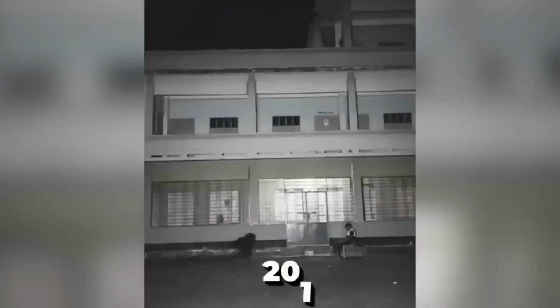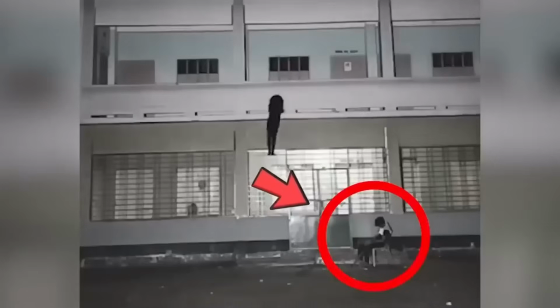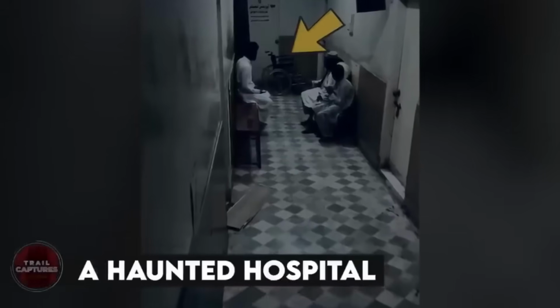A thief. This clip was recorded in 2018 and was posted on the internet with a caption saying, "Ghost caught on camera." However, if you look closely, it only looks like a kid trying to sneak into a home. And then there's another kid sitting there. And not just that, we see a ghost walking on the roof too. So what do you guys think? Isn't that creepy?